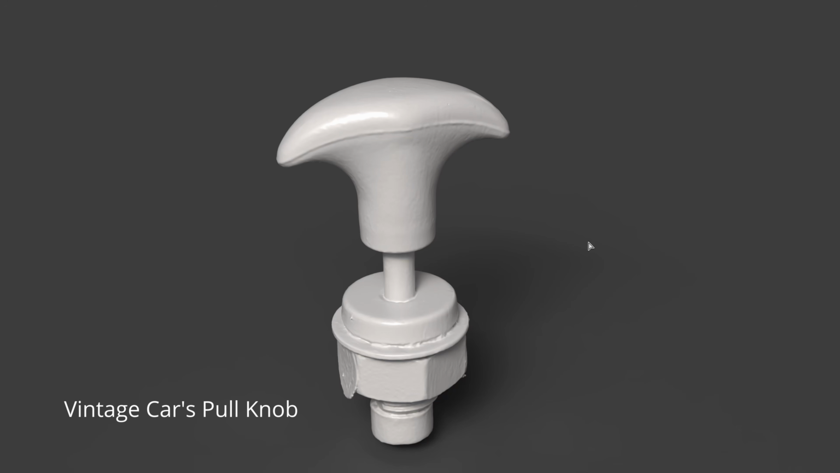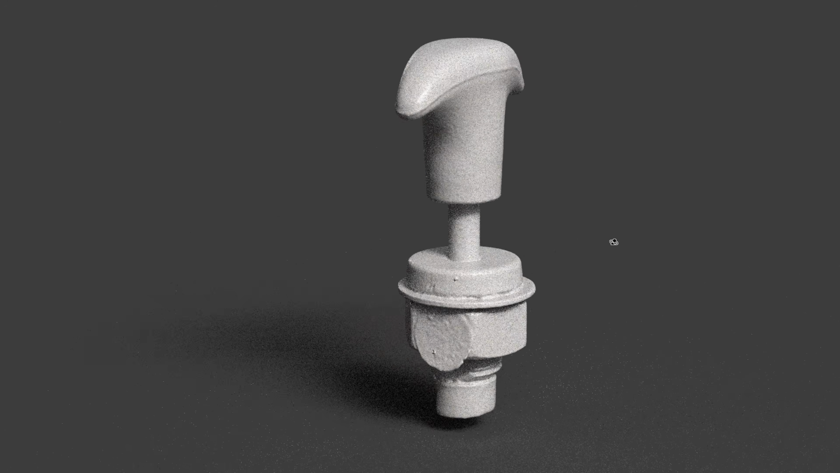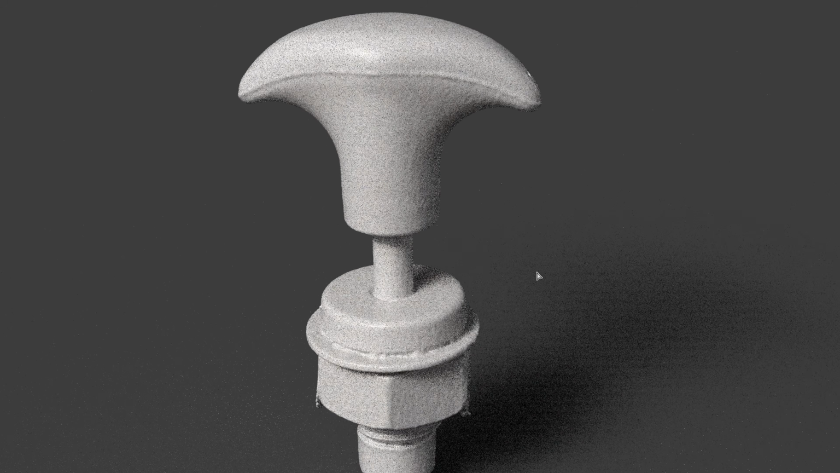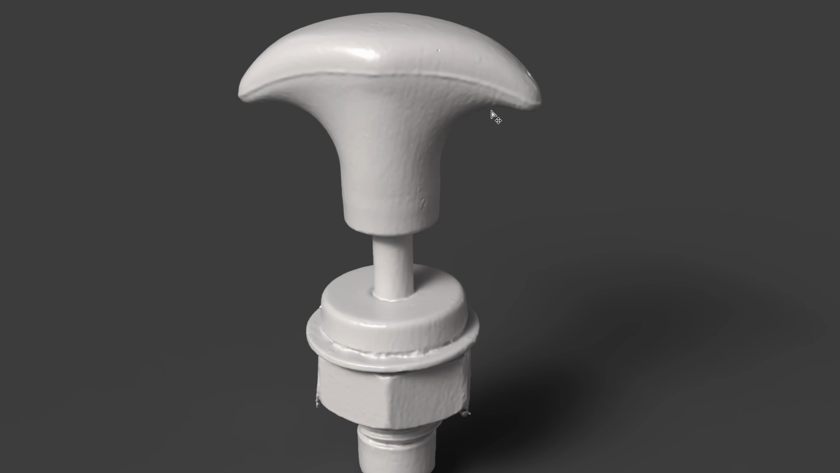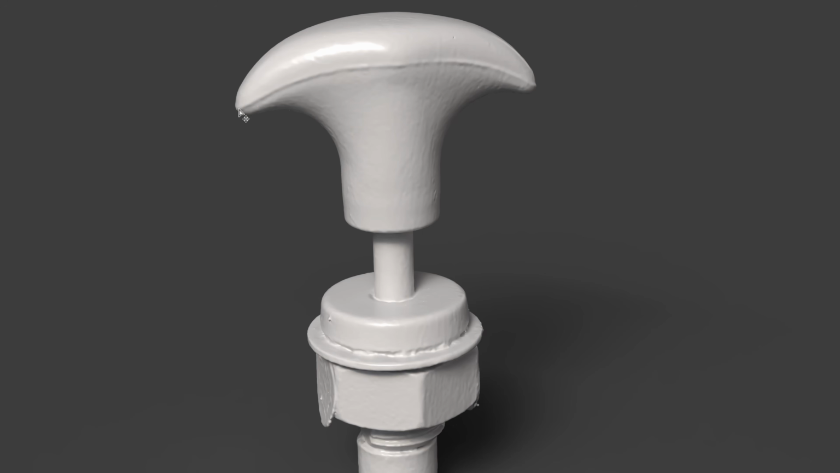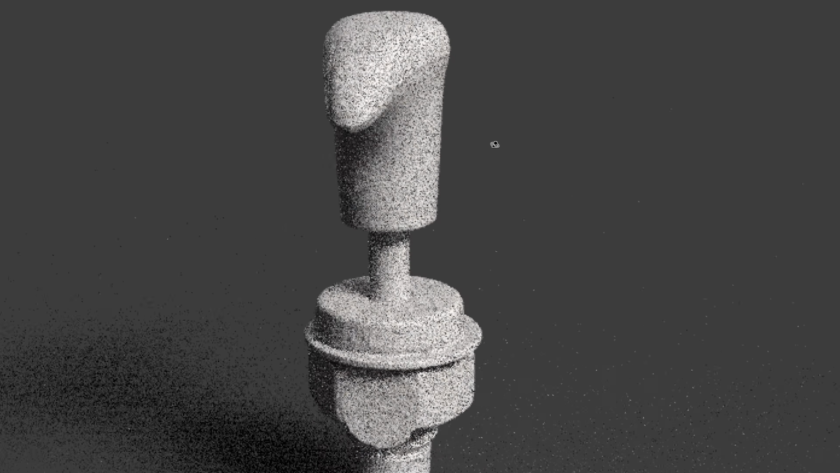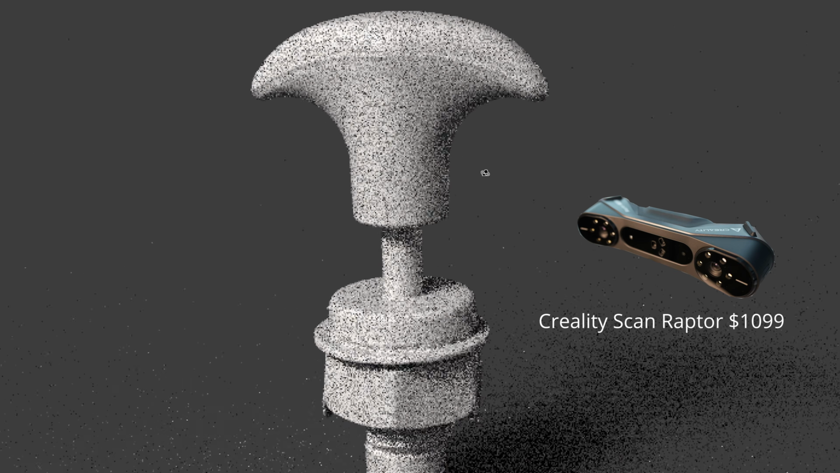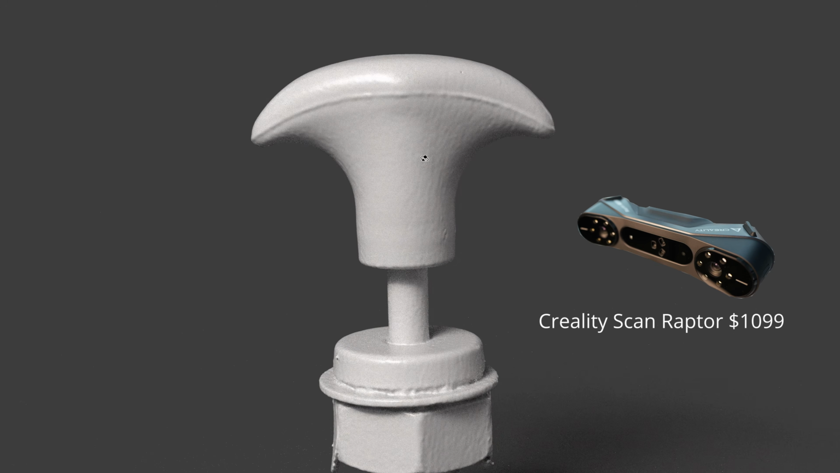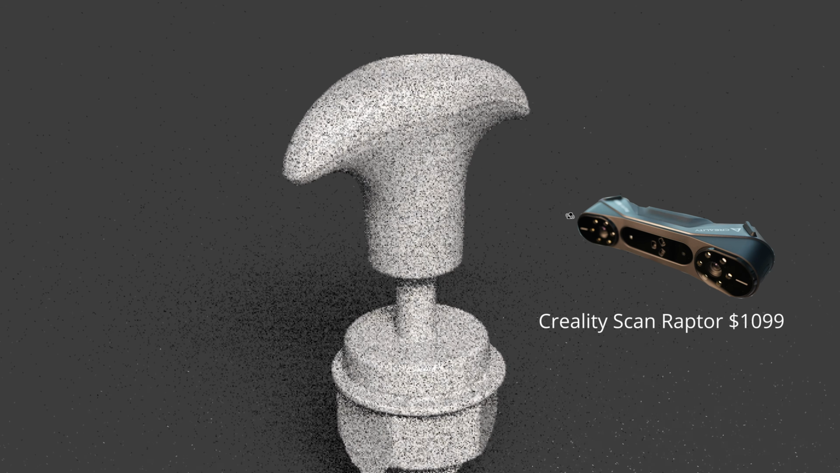Hey everyone, here is another project sent in by a viewer. A 3D scan of a tricky T-handle with some complex curves. He's planning to model this in CAD and then create a negative mold so he can cast the handle in epoxy resin. This scan was done with the Creality Raptor, and you will see just how sharp and clean it looks once we start reversing it in CAD.